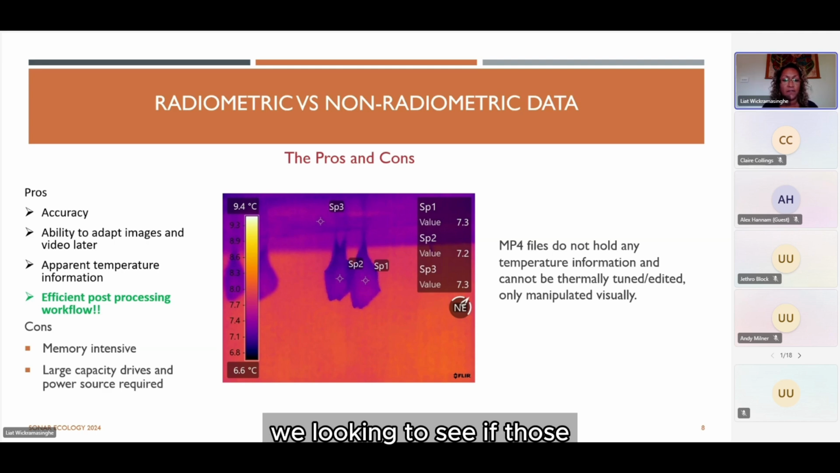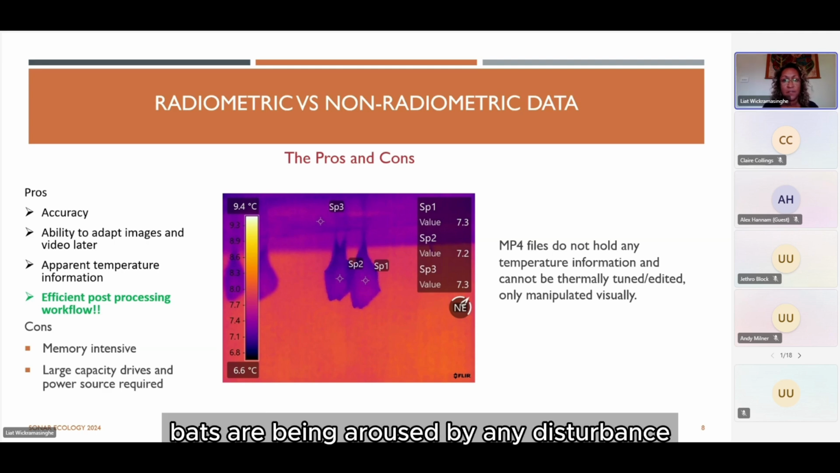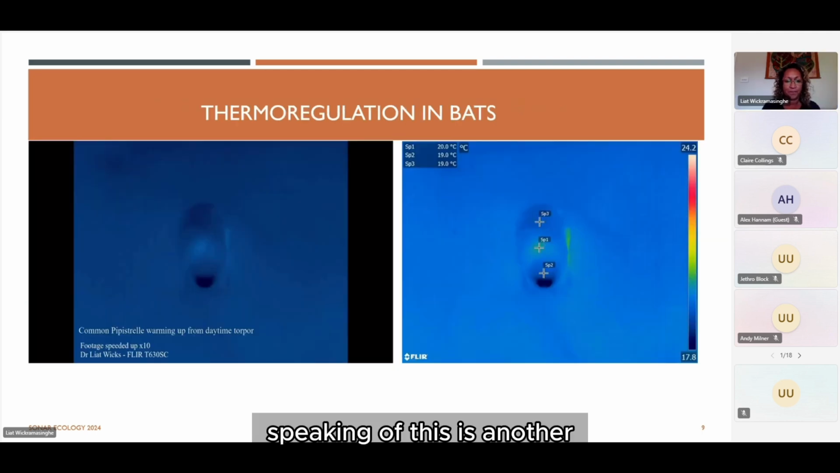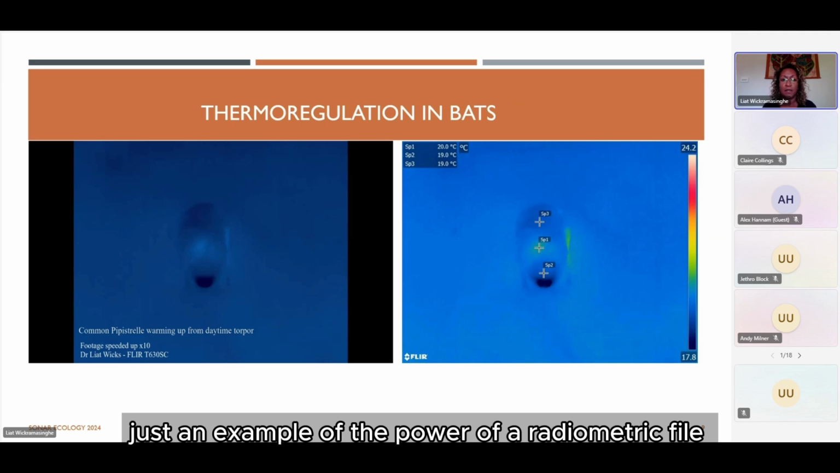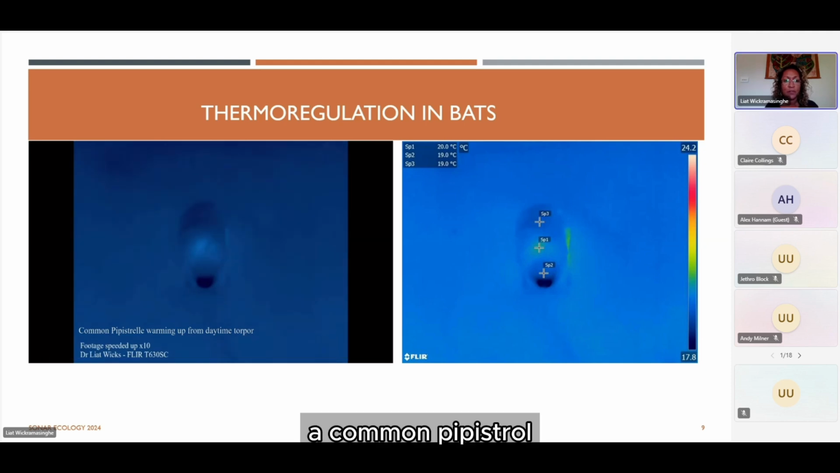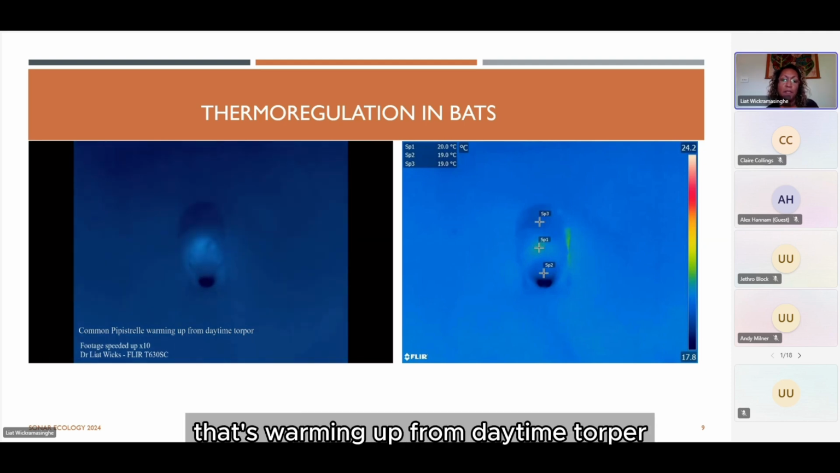If you're looking to see if those bats are being aroused by any disturbance, then they will start to warm up. Speaking of, this is another example of the power of a radiometric file. It shows, if I play this, a common pipistrelle that's warming up from daytime torpor.